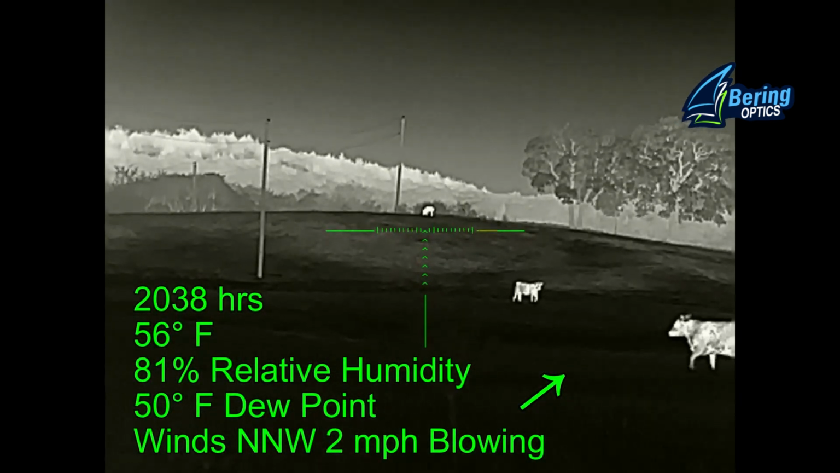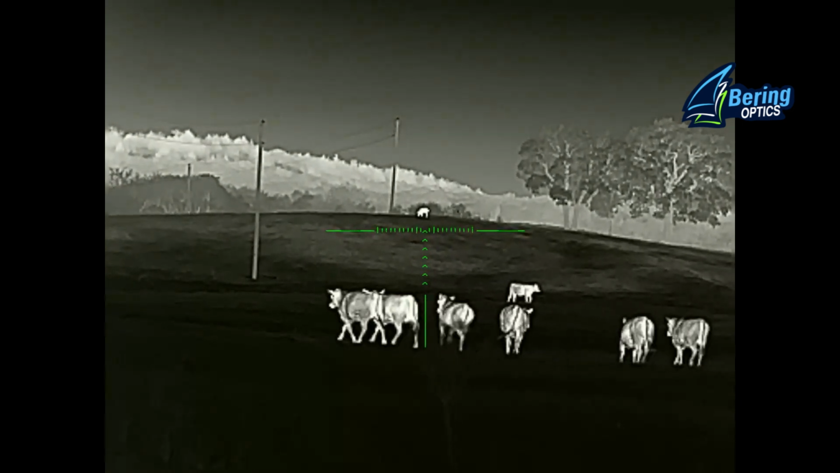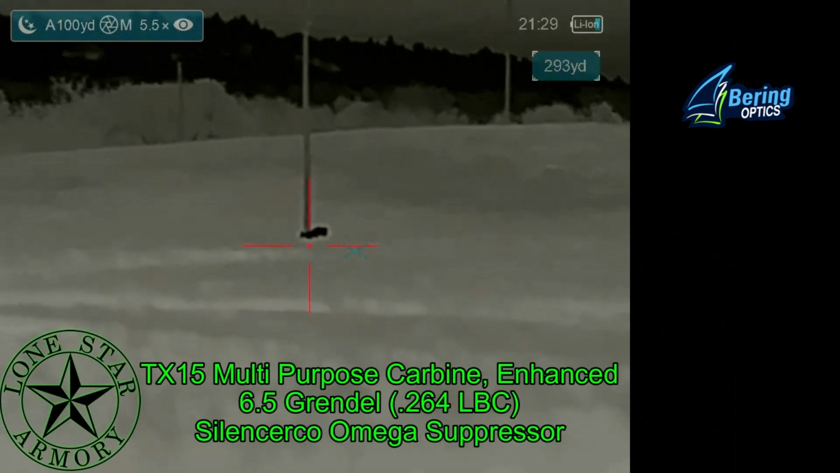And while the wind isn't a problem for us, the cattle are. The cattle keep moving with us as we keep moving down the fence line, and the cattle are coming right along with us, and we're afraid it's going to end up spooking the boar.